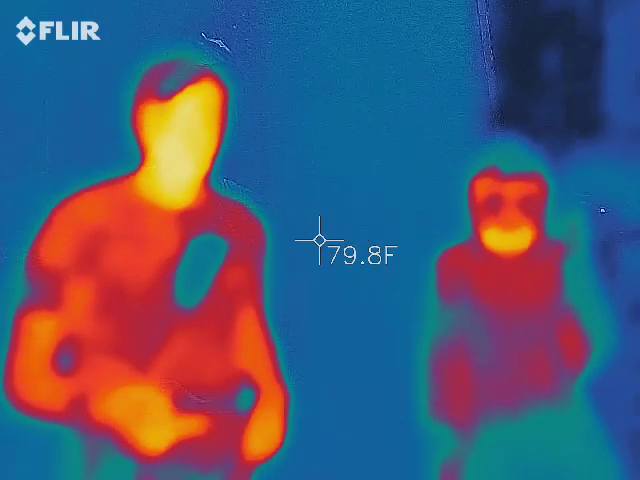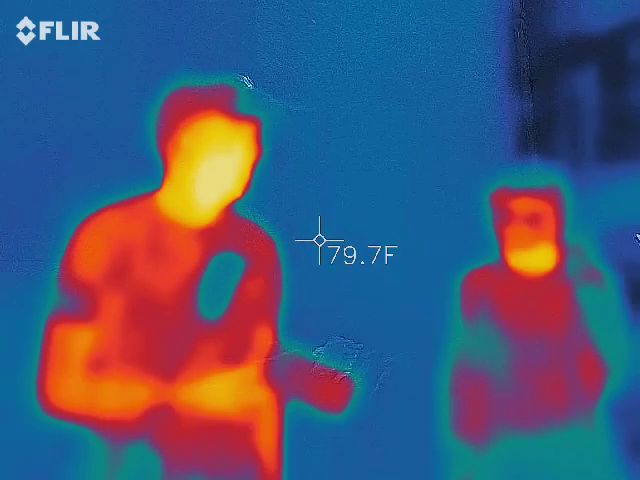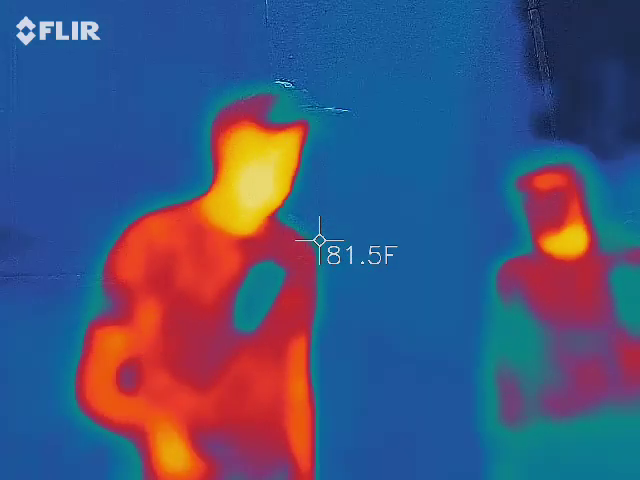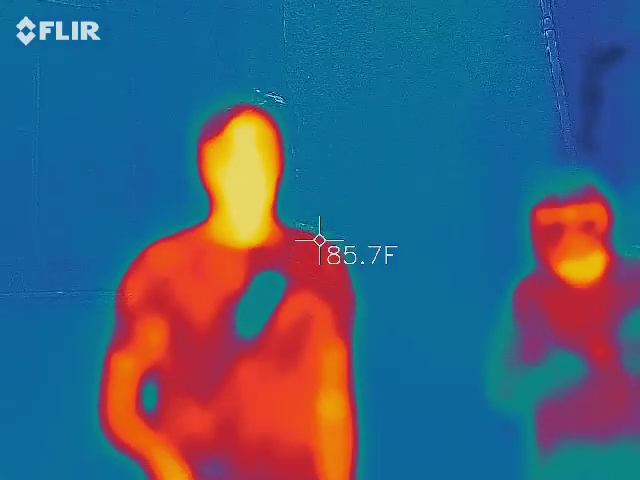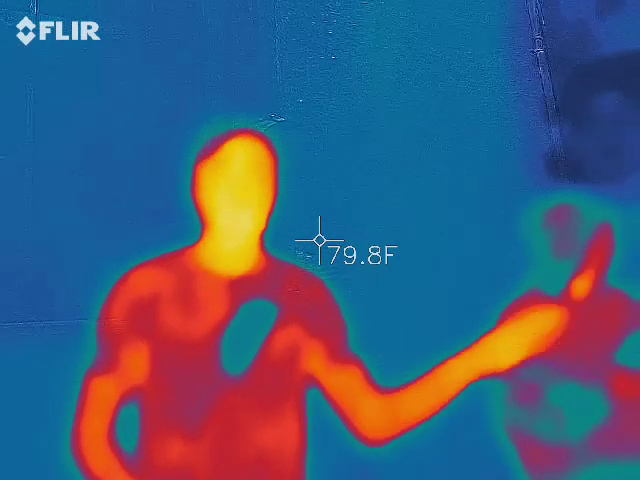I also get a lot of weird orbs that come out of here and light shadows. Again, my wife does all the photography and graphic design for Stories of the Cemetery. If I get something, it goes to her. She can't debunk it. It's legit. So again, it's not just me looking at this stuff. I'll email it to her and say, what do you think?